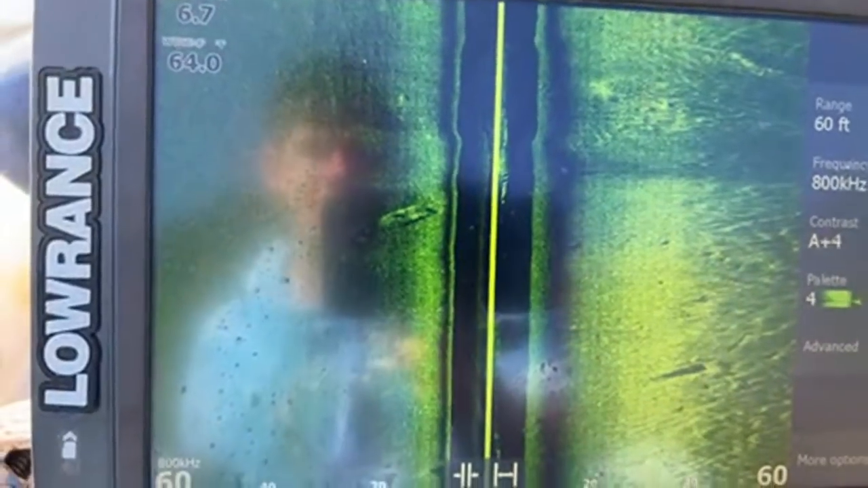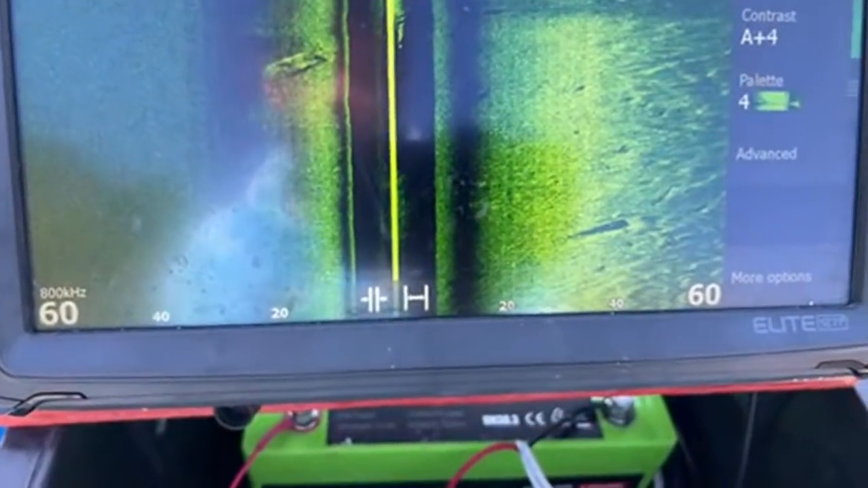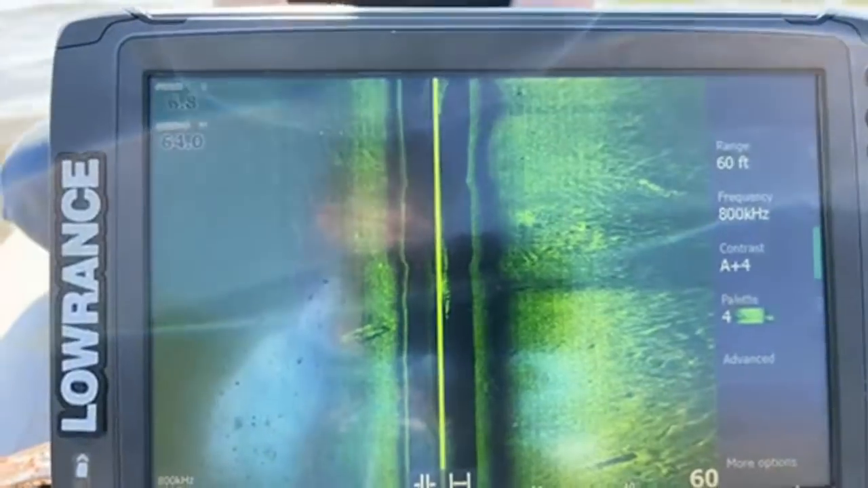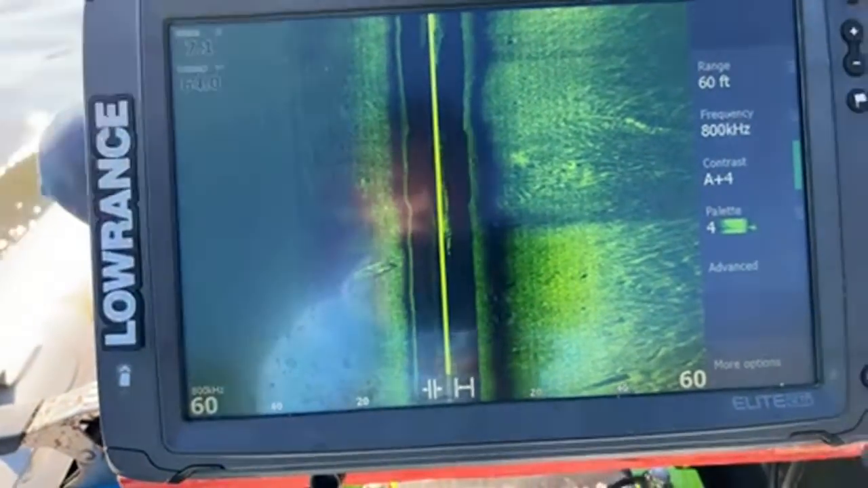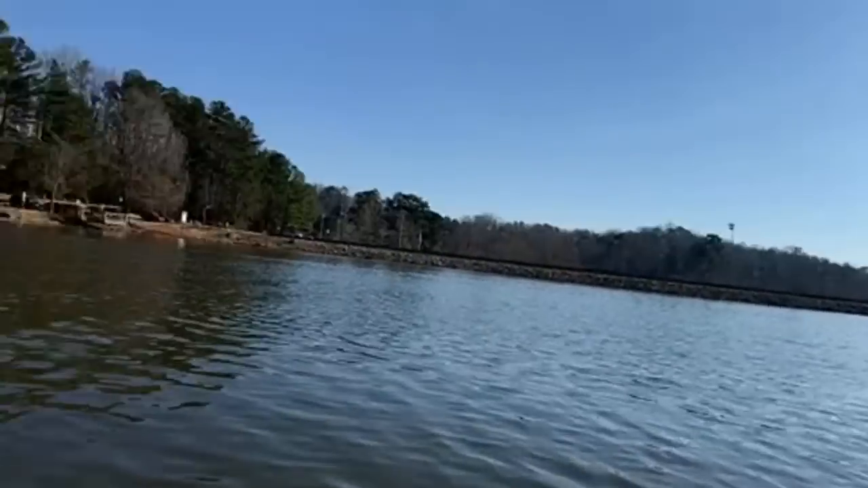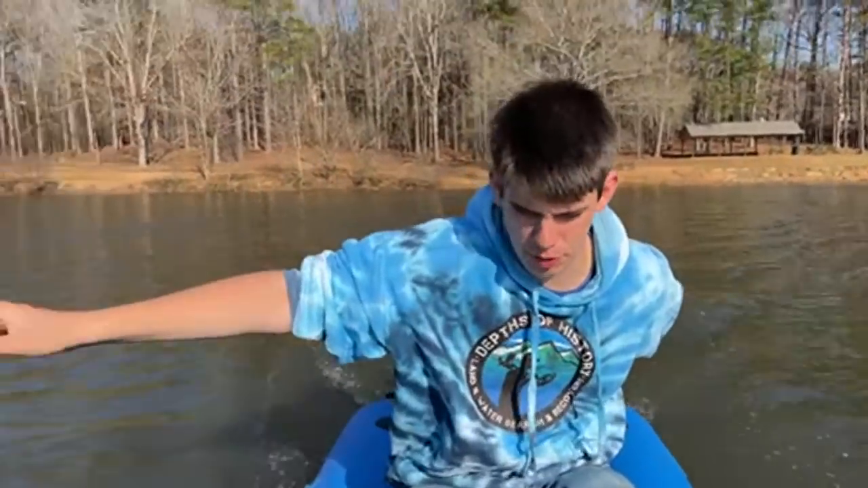What is that? You guys see that? It looks square. It looks square. I'm gonna go back over it. There's another square looking object there. There's another brush pile over there too.